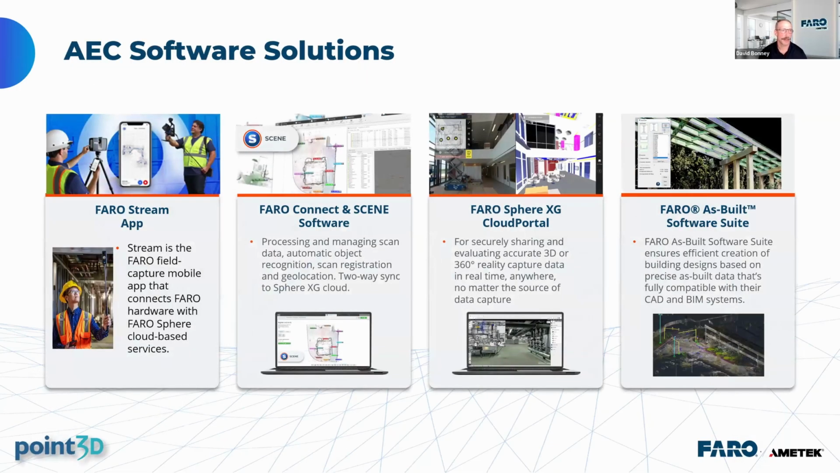And then just to talk quickly about our software solutions. All these that you're seeing on the screen can work with all of our laser scanners, but the focus is on our Orbis Premium. The FARO Stream app is a phone or iPad app that's used to capture data, right? It talks to all three of our scanners, and you can capture data and see that data captured, whether you're doing stationary scans and need to do pre-registration, or with the Orbis where you're walking around and it's showing you that data capture.